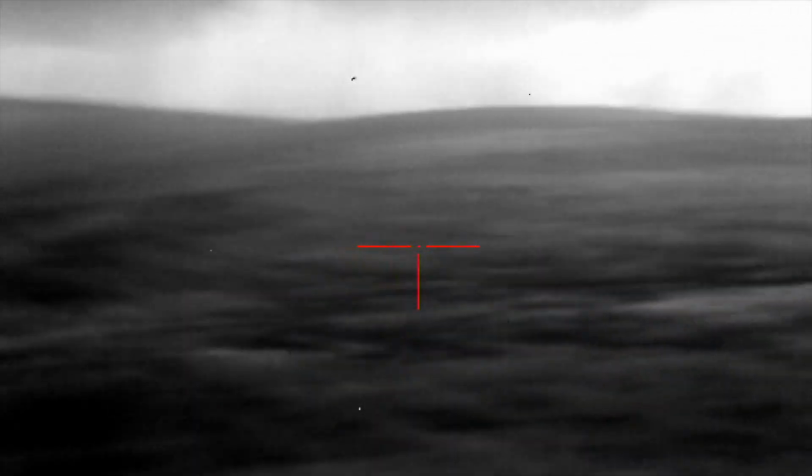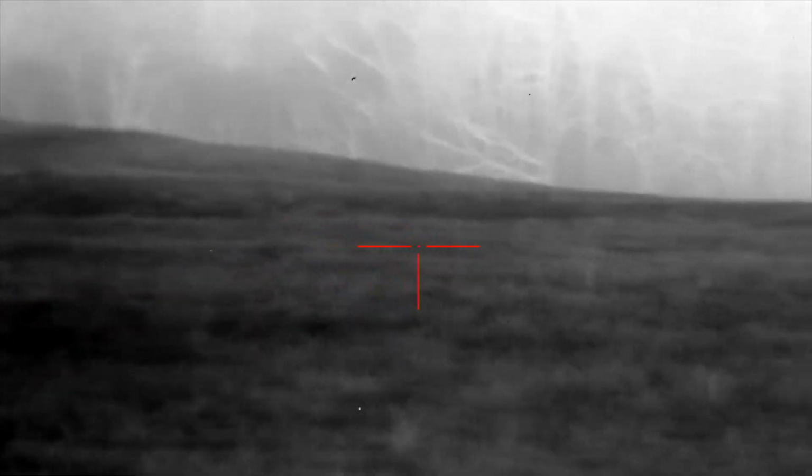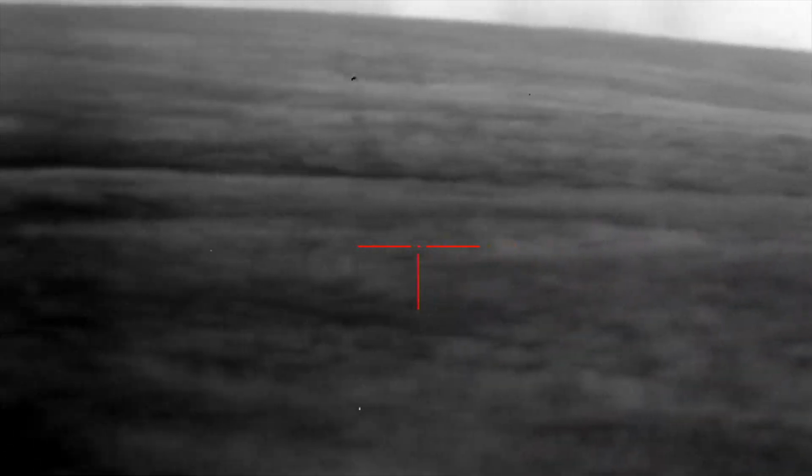Alrighty, guys, first spot of the night. We potentially got a lot of property out in front of us, so we're going to try to keep it short and sweet, and hopefully we can get some dogs to activate right here.